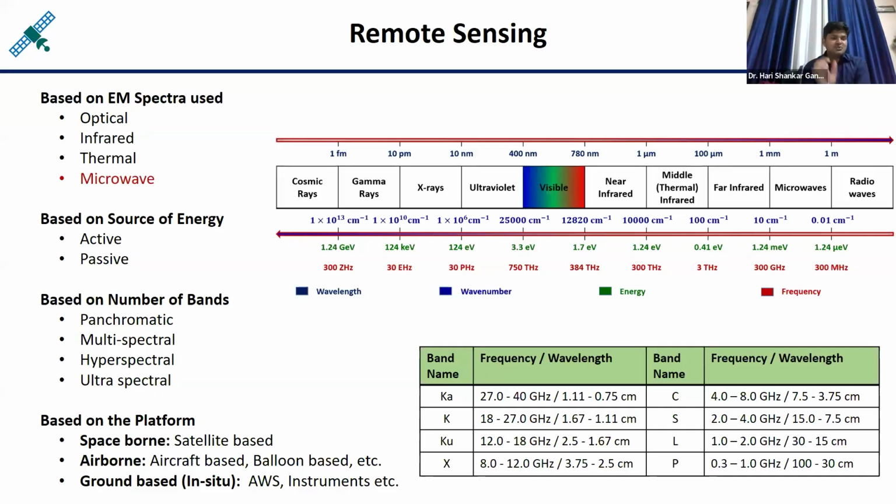Okay, so based on the energy which we are using, we can classify remote sensing into these four categories. Another one is based on the source of energy, meaning the energy which we are using for remote sensing purpose, where is it coming from? If it is coming from the natural source, which is the sun, it means it is coming free of cost, then it is called passive remote sensing. And if the sensor itself is generating this energy and using it for remote sensing purpose, that type of remote sensing is called active remote sensing.